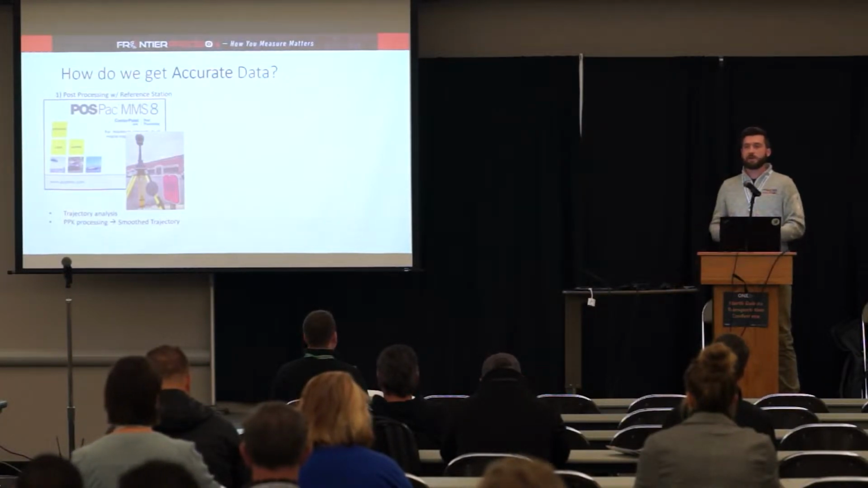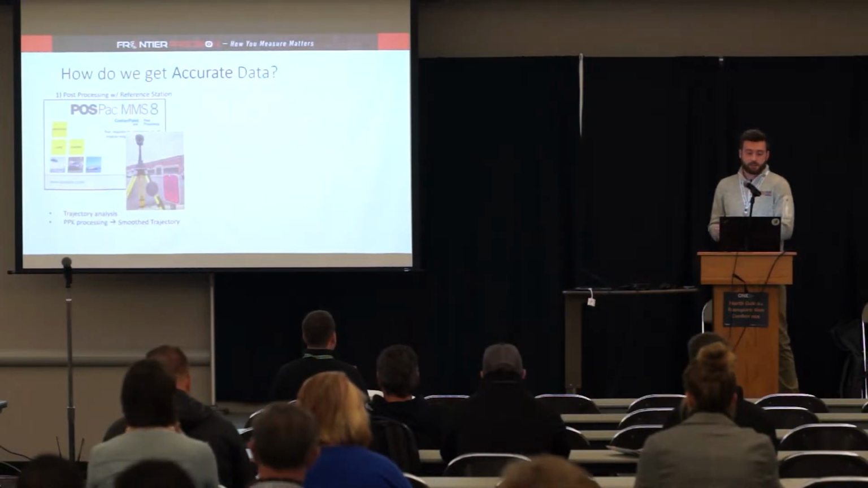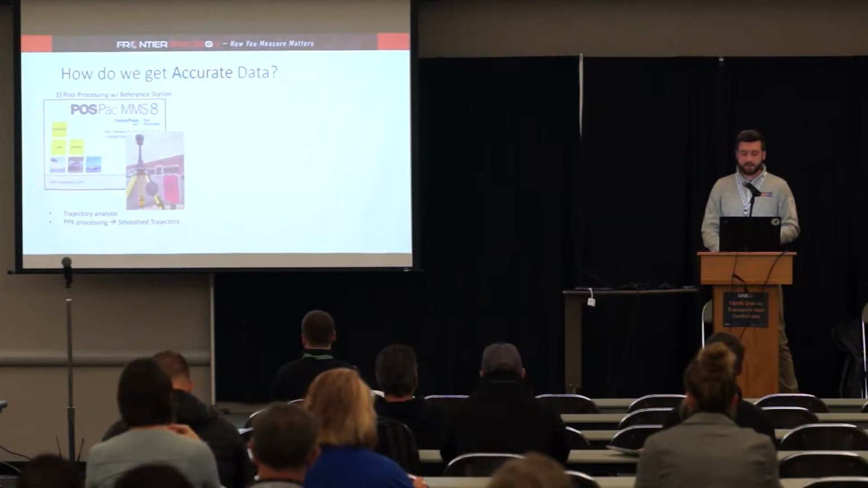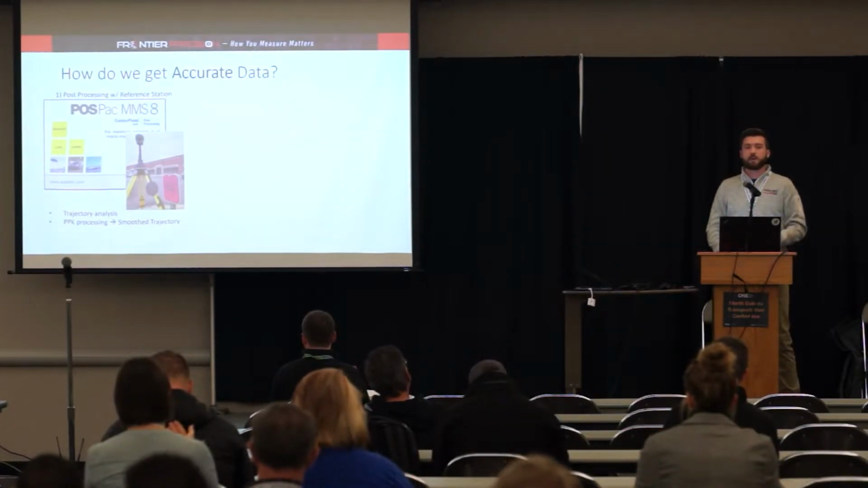So when we talk about post-processing, we're analyzing the location of the sensors, right? So we're getting this trajectory through this post-processing workflow. And when we introduce a base station, like in the picture there, we have a base station usually set up on a site, logging static data to be able to post-process against for our GNSS solution.